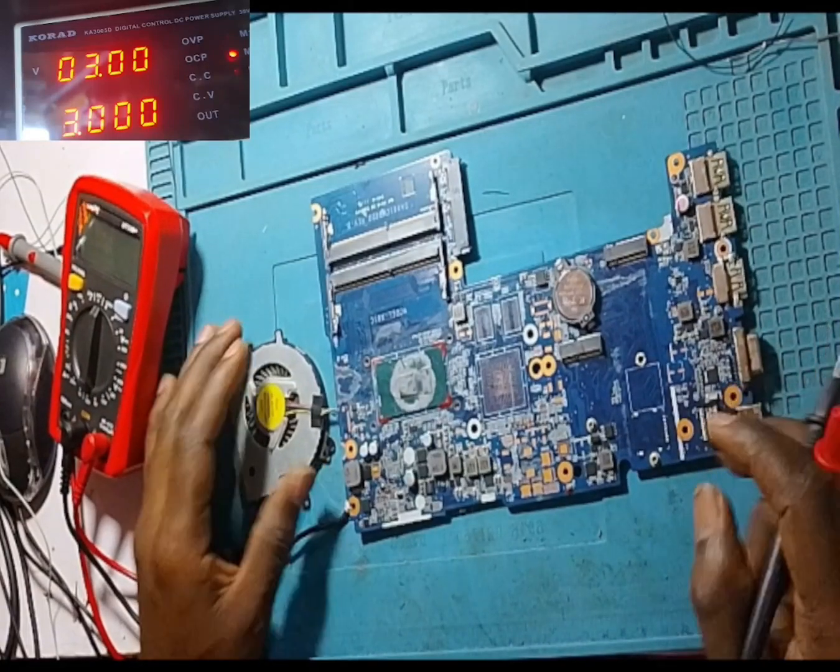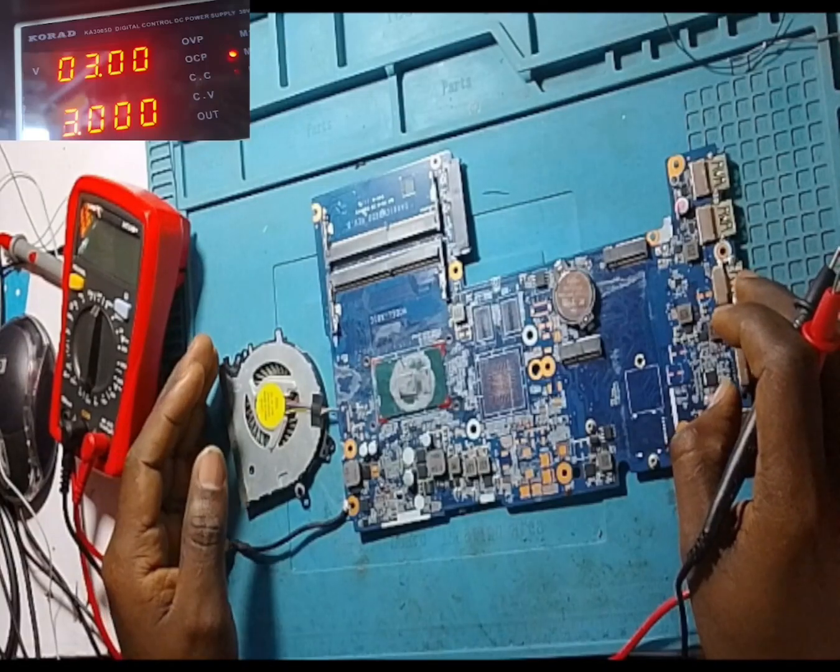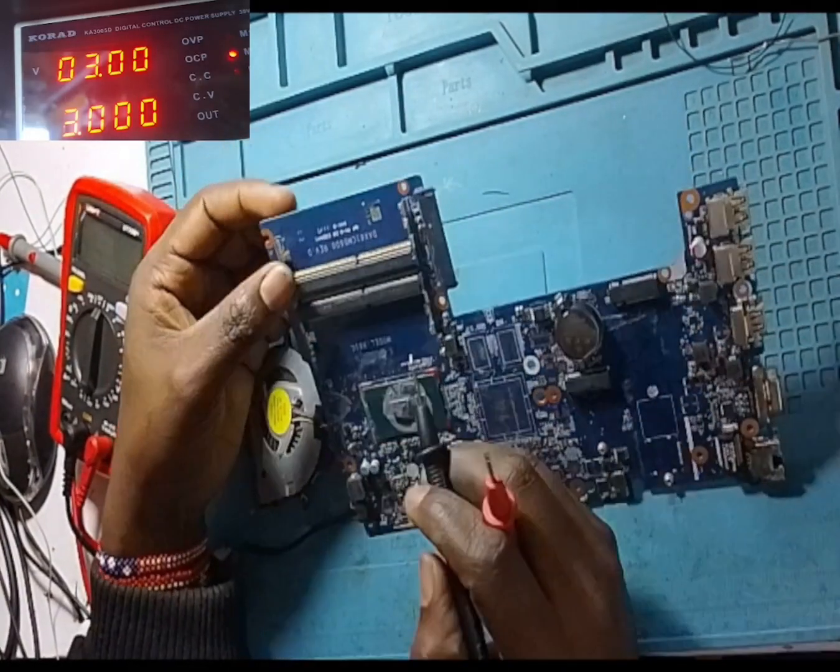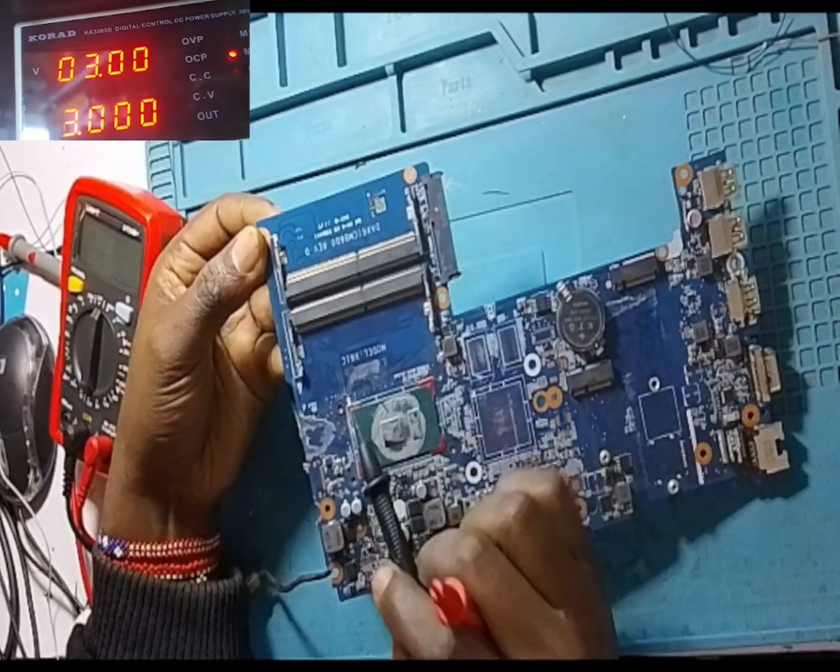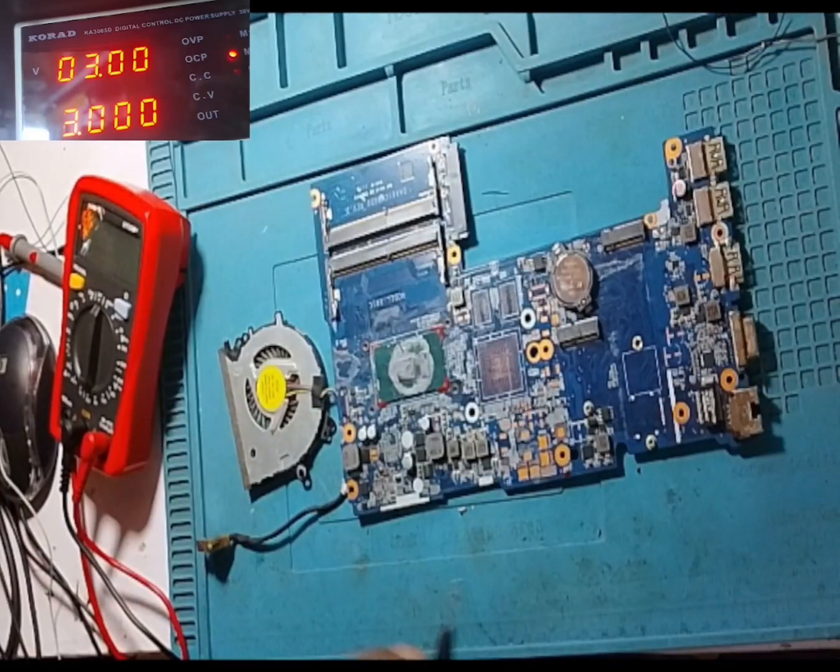Hello guys, I have a laptop here. It is HP ProBook 430 G3. This is the motherboard. You can see the serial number, the model here. It is X61C. So the laptop